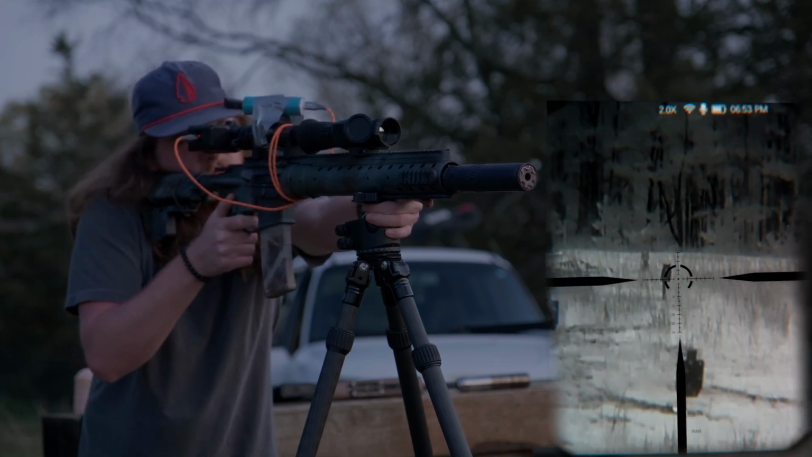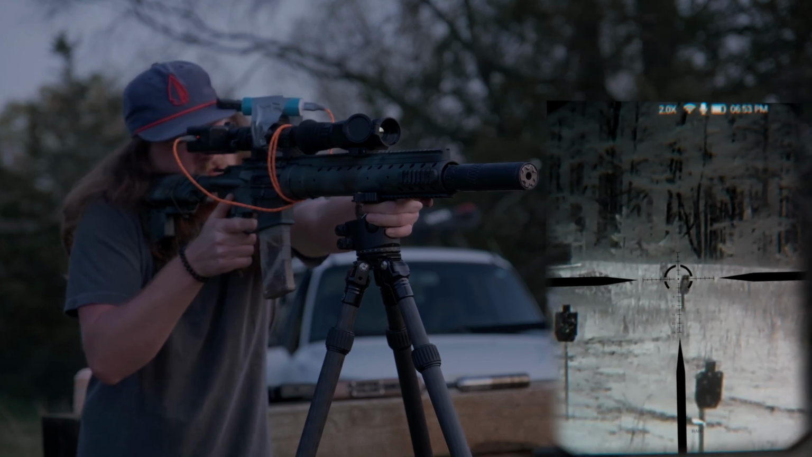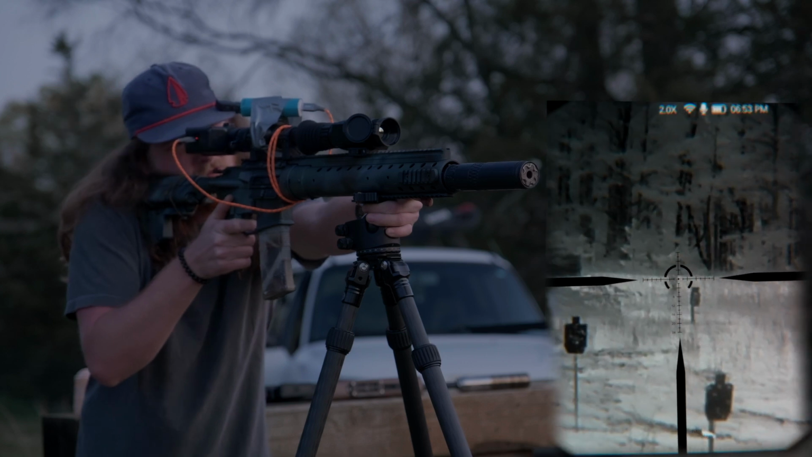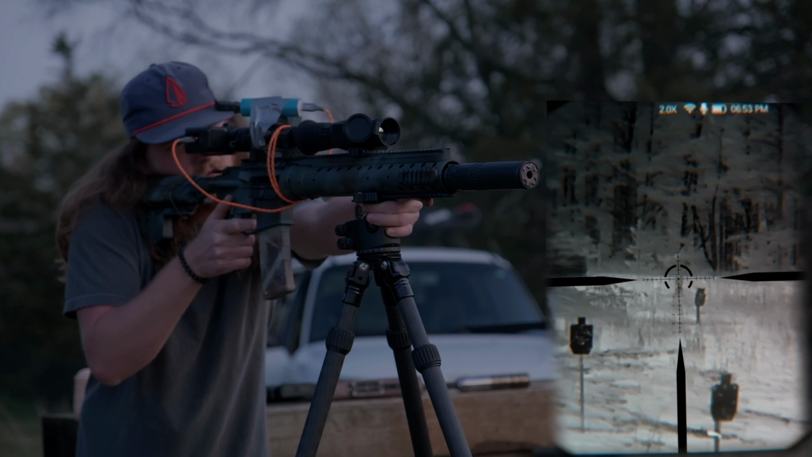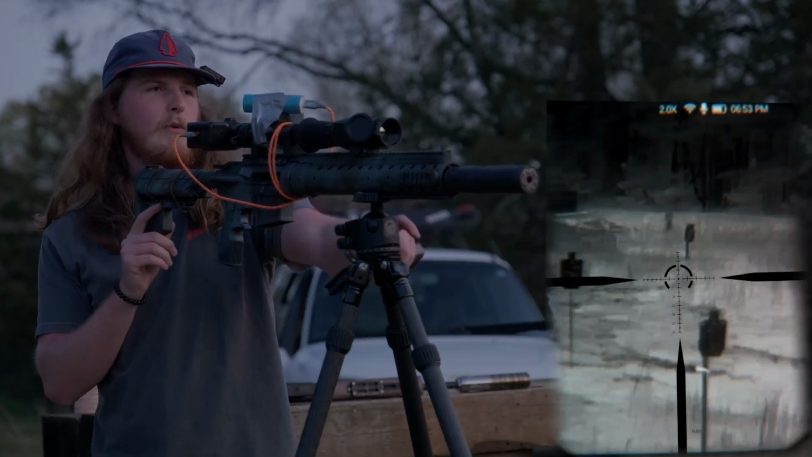Alright. That was a miss. Alright, so it looks like we're hitting, I think, low right. I don't know, I'm struggling to get that one out there. But at 50 yards, we're still on very well.